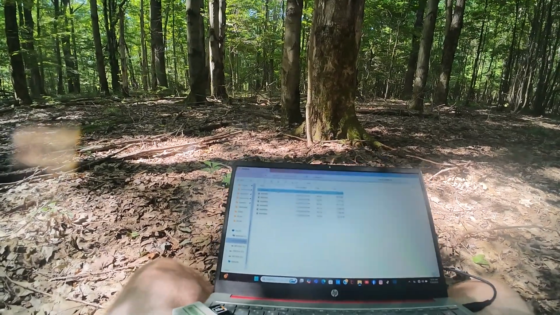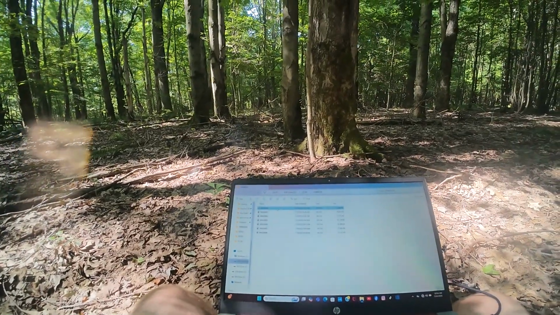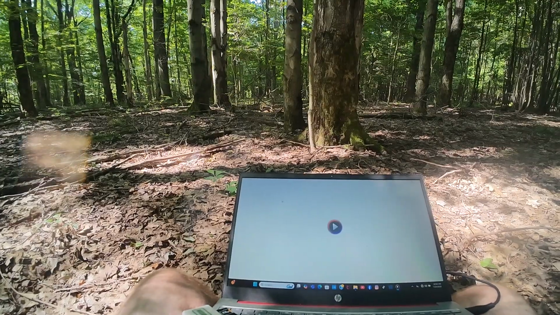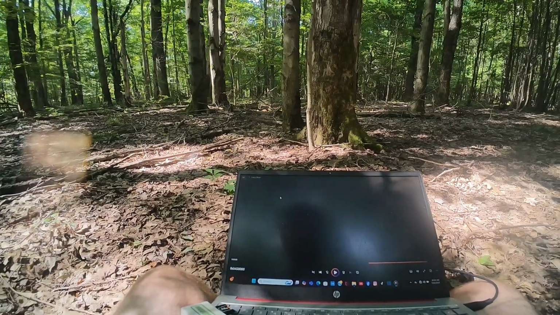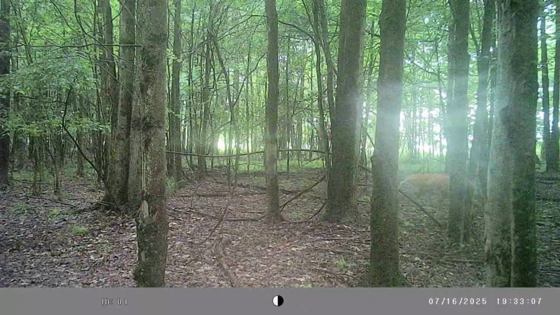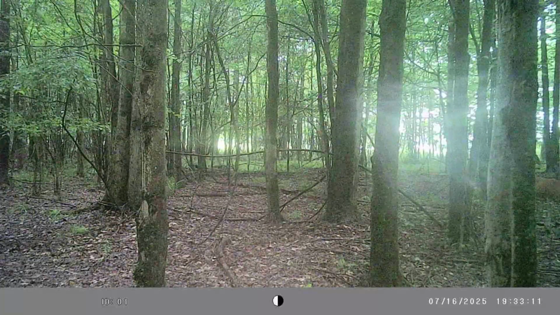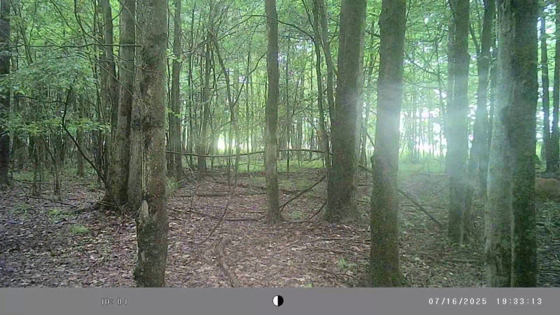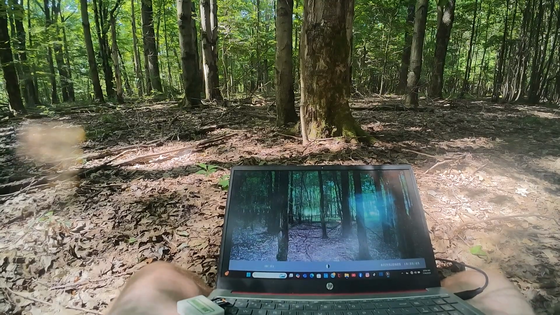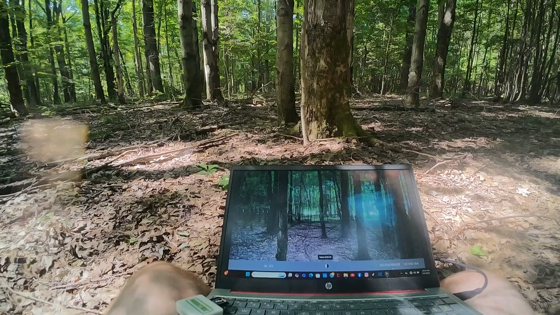See what we got. Yeah, so it was the 15th. I was out here checking them last. This is the day after. 7:30 at night. Looks like a doe. If it's a buck, it ain't got much on top.